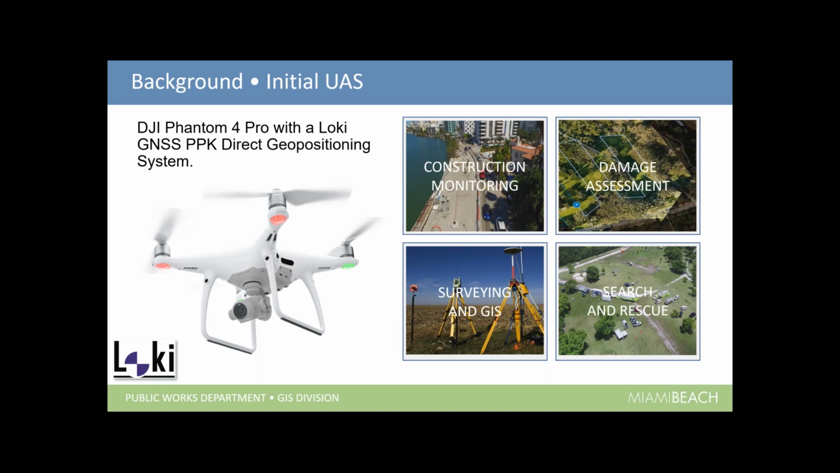We assisted in search and rescue. We still do every year with the fire department. We train as well. And with the positioning system, we started looking at doing some photogrammetry with the survey department and using the Phantom 4.